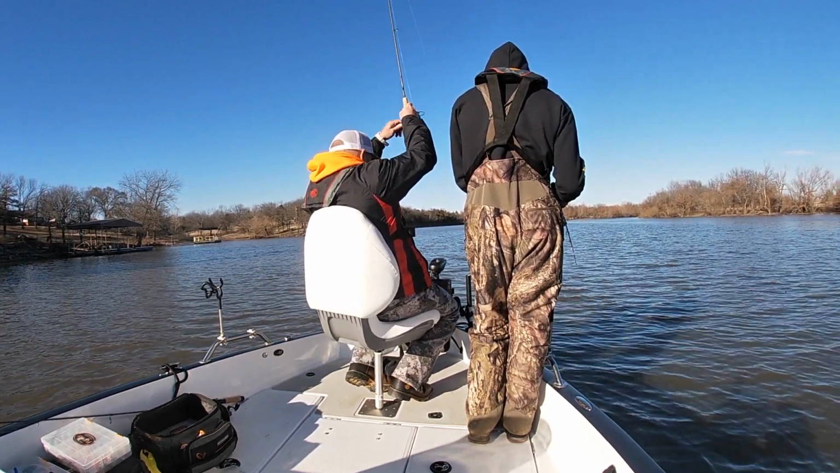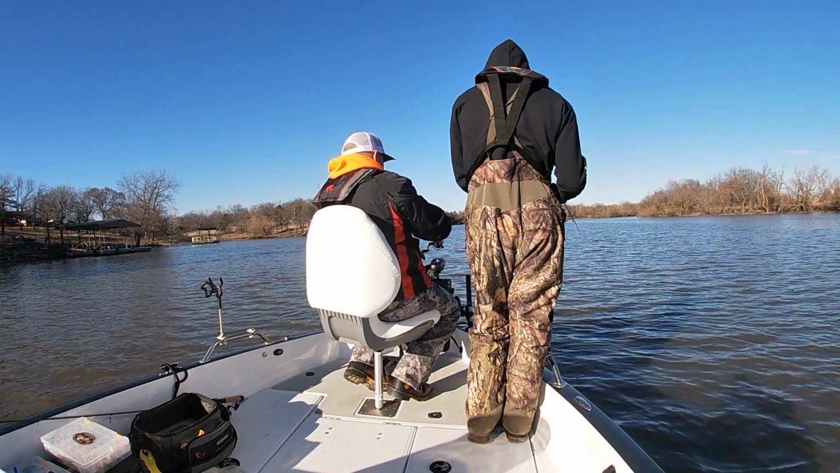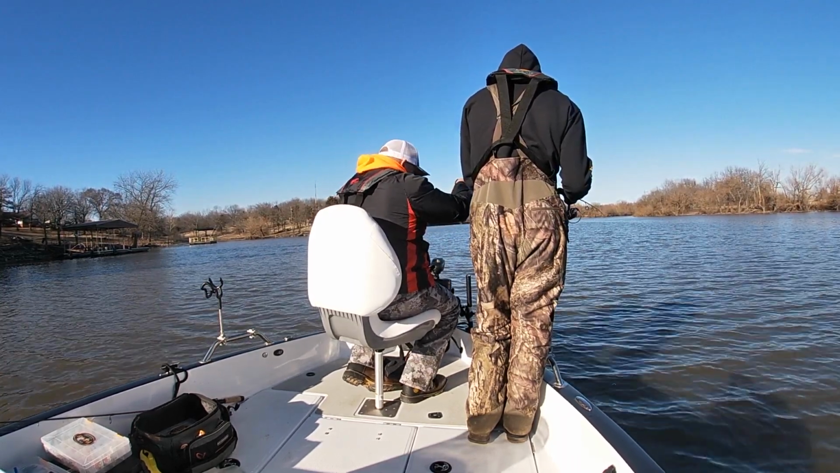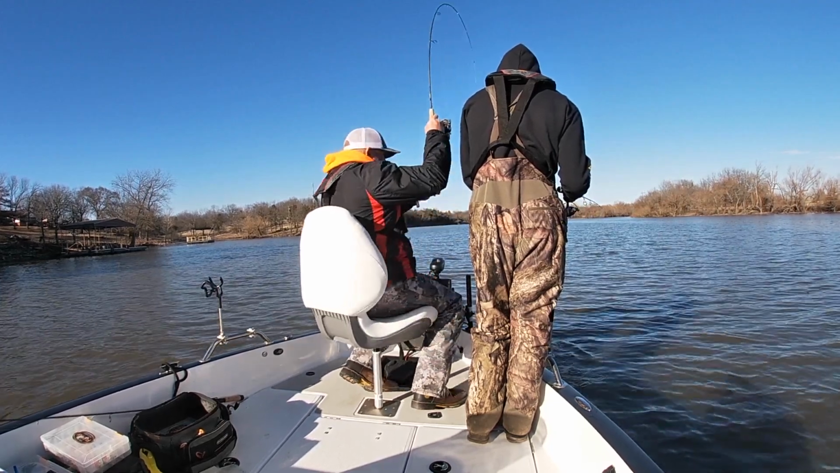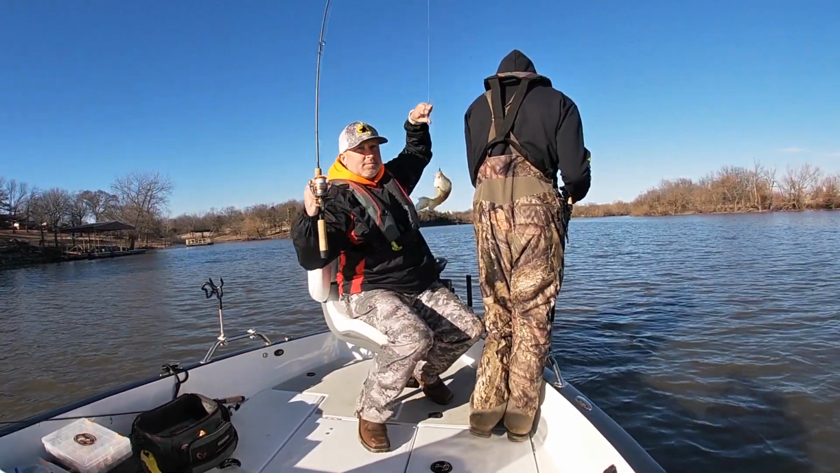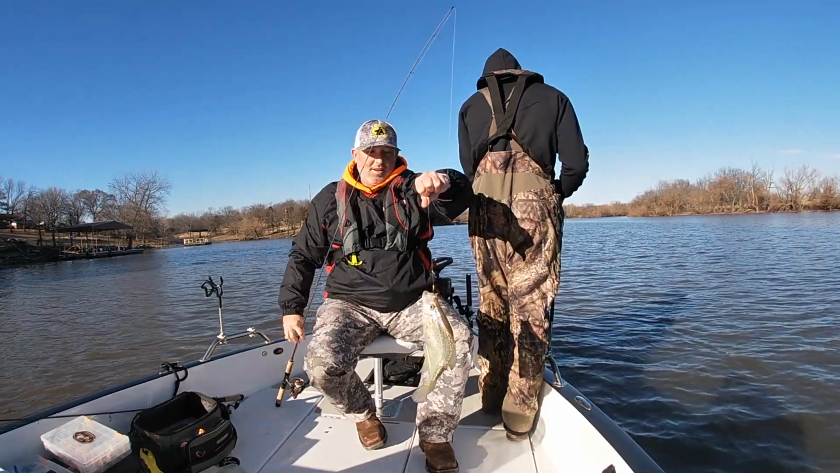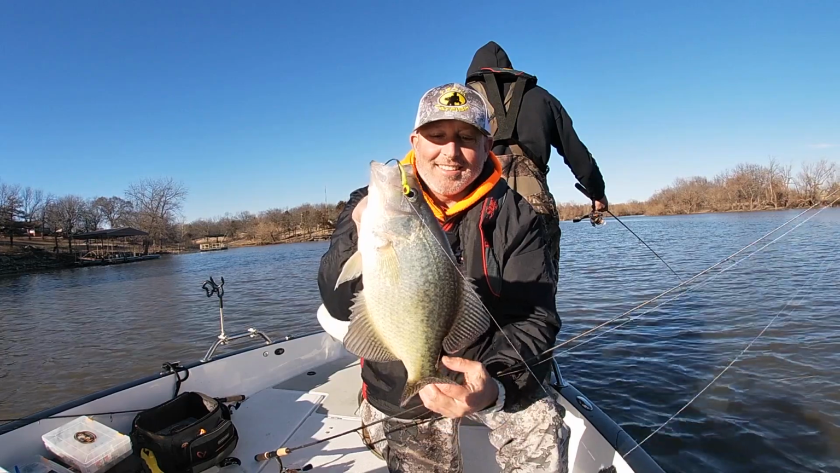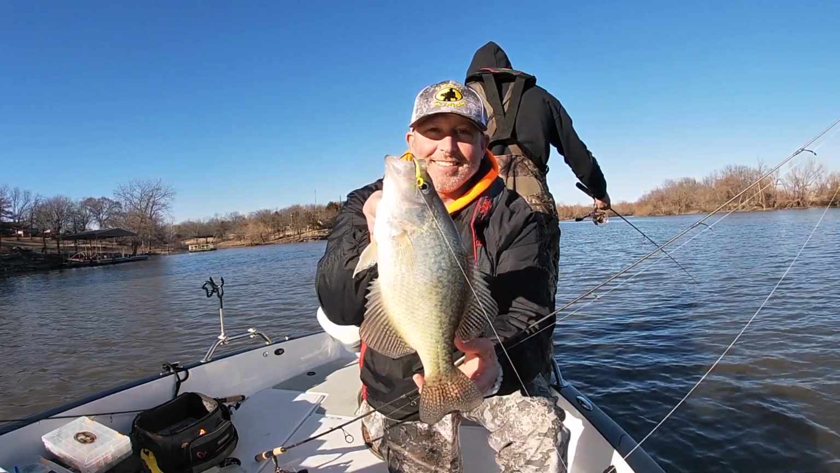And I tell you what, after all of my moving around and after all of the things we had tried, I just knew we were going to have a slam dunk down there below the dam, and we weren't going to have to do all this to catch a mess of fish today. But just goes to show you, it's still fishing, it's not catching.